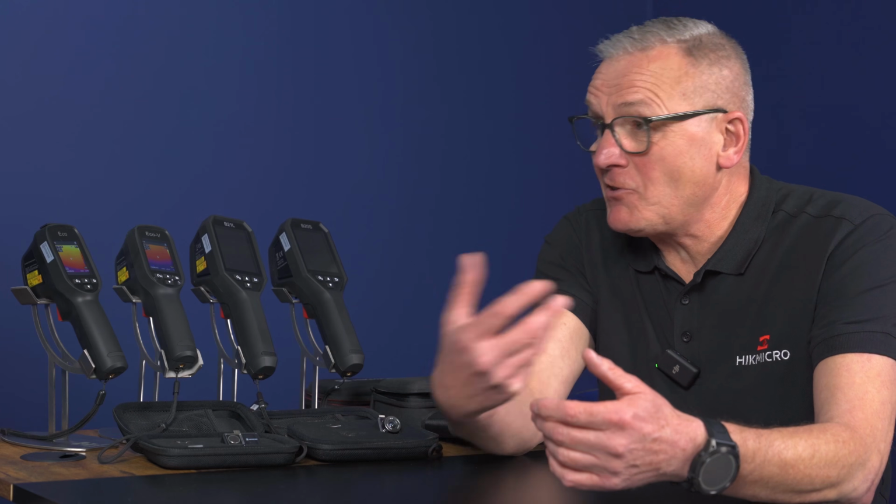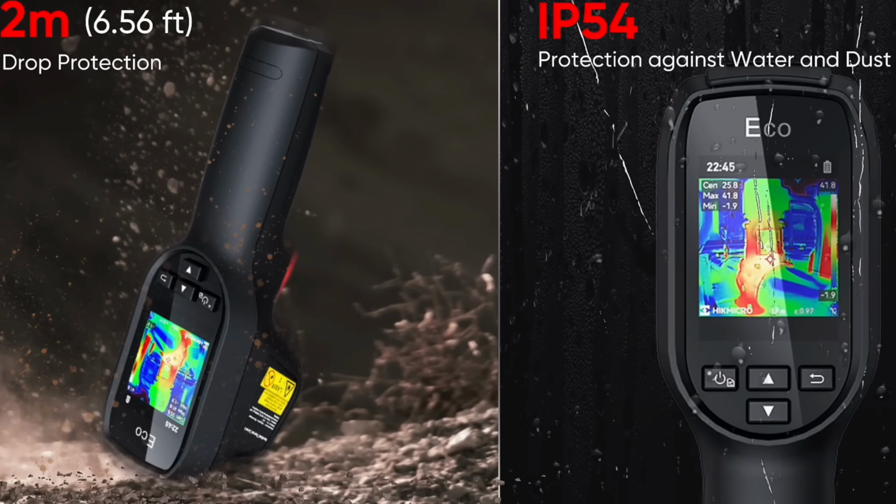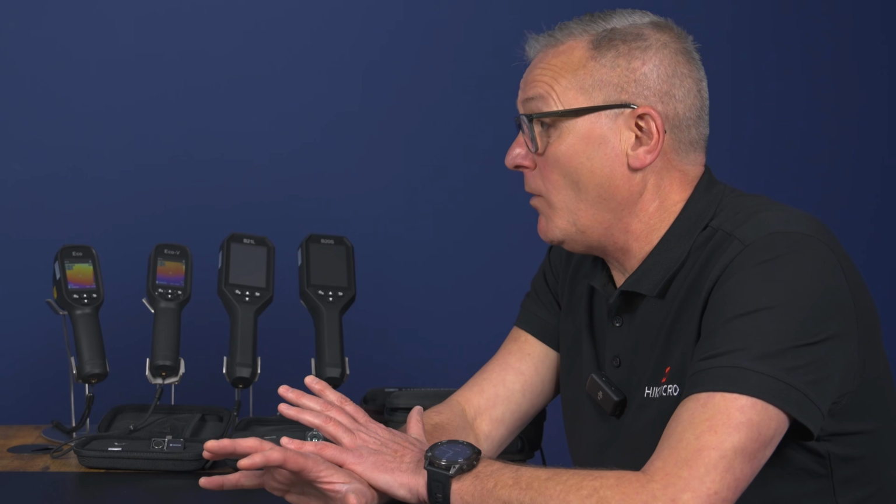The standout features of the Eco and Eco V is that this is more of a toolbox tool. So something you're going to put in your toolbox and use when you need to, where the Mini, you would tend to use it with your mobile phone. These are quite rugged pieces of kit, the Eco and Eco V. So really, it's about what they do as well.